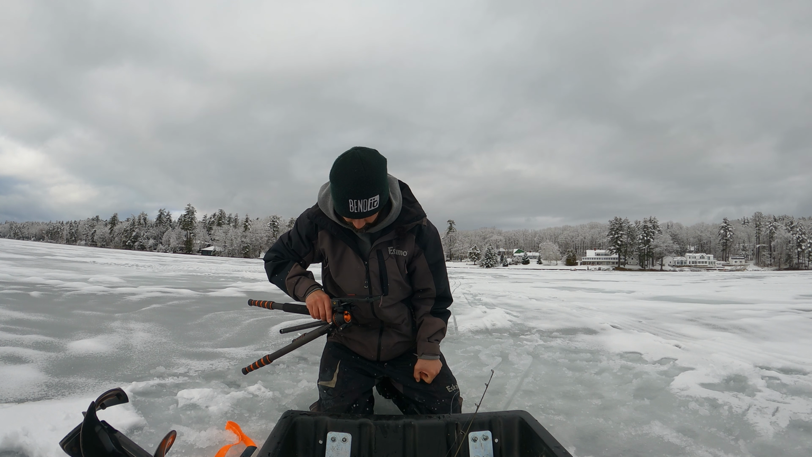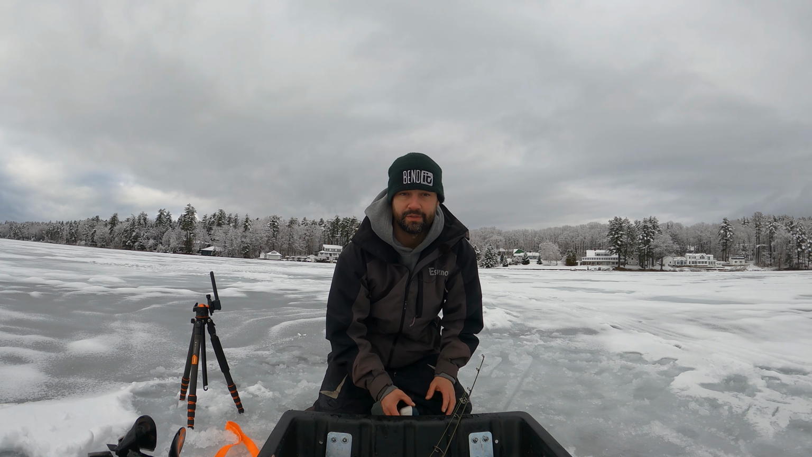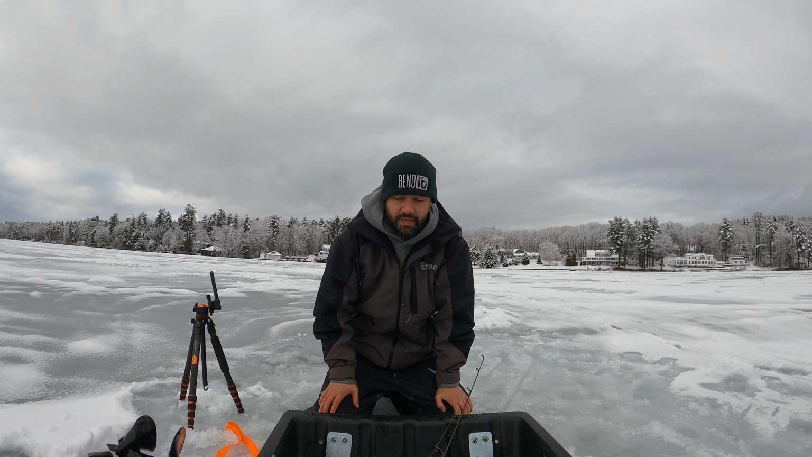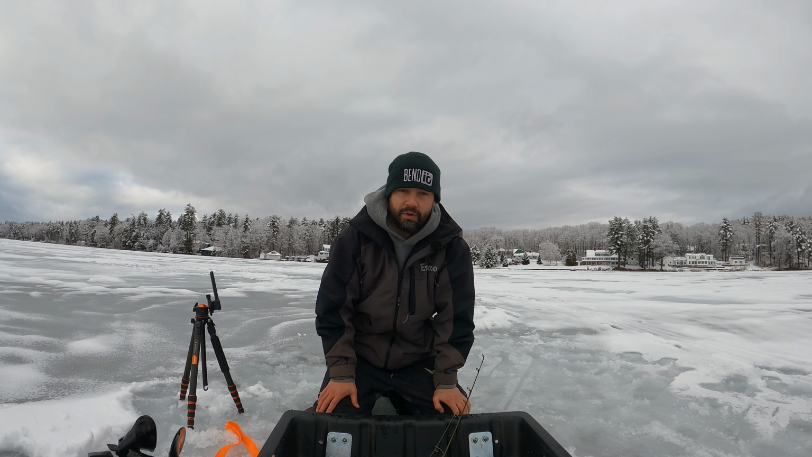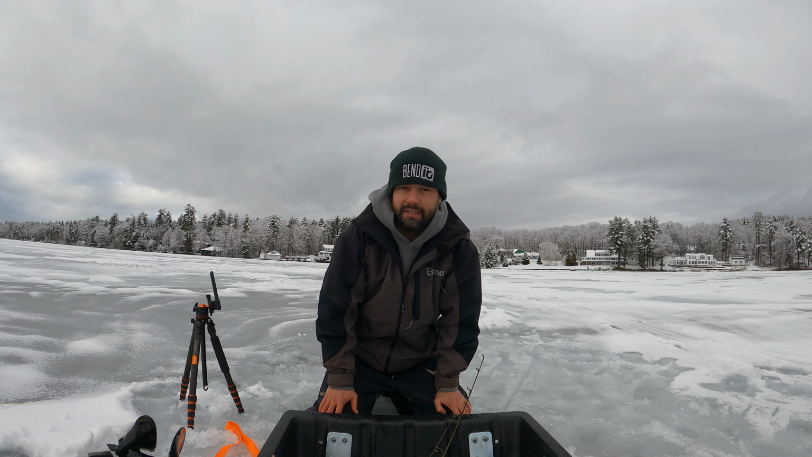Going back in. So mission accomplished, folks. We caught a laker on cheap equipment. We used the Garmin Striker, $100 sonar with the phone, cheap rod, relatively cheap reel, around $40. We used the hand auger and just the jet sled. I didn't catch anything on the tip up, but that's okay.